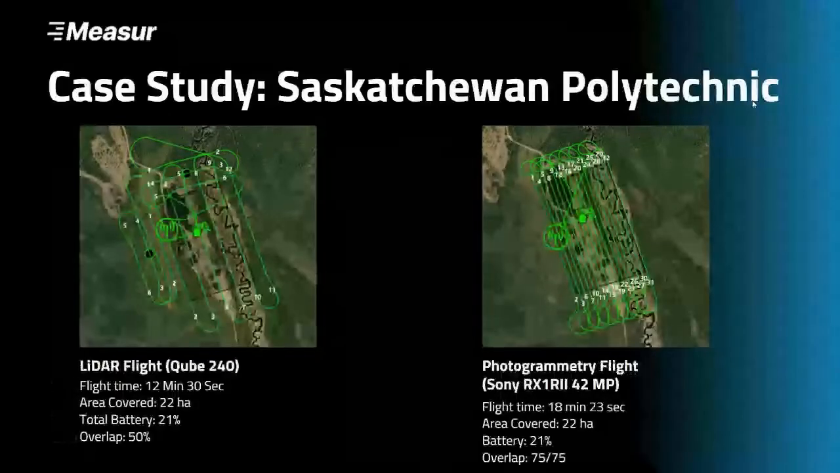So you can see here, there was their LiDAR flight they planned, only a 12-minute LiDAR flight, very small. And then the photogrammetry flight on the right side, it was an 18-minute photogrammetry flight, both covering that exact same 22 hectares. So the area of interest was identical between the two. Total battery between the two was, again, 20% and 20%. Obviously, that matches and will be similar to what the flight times relate to versus 90 minutes versus 60 minutes. And the overlap on this was 50% for the LiDAR and 75-75 on the RX1, R2.